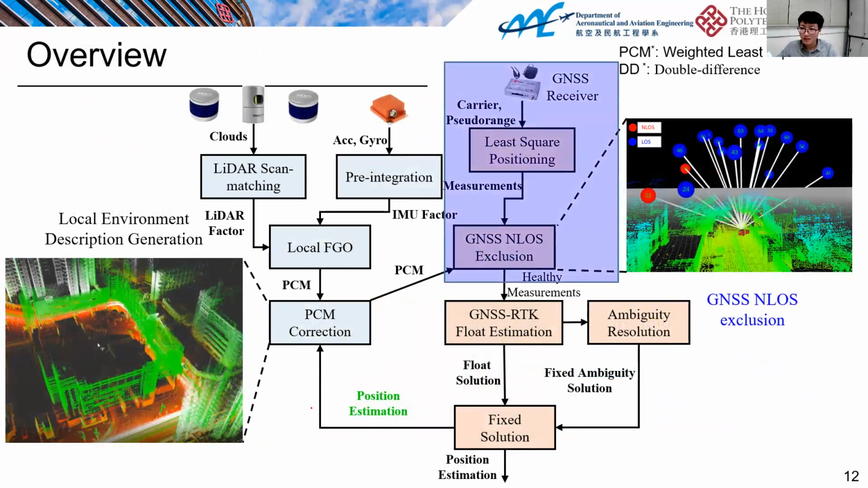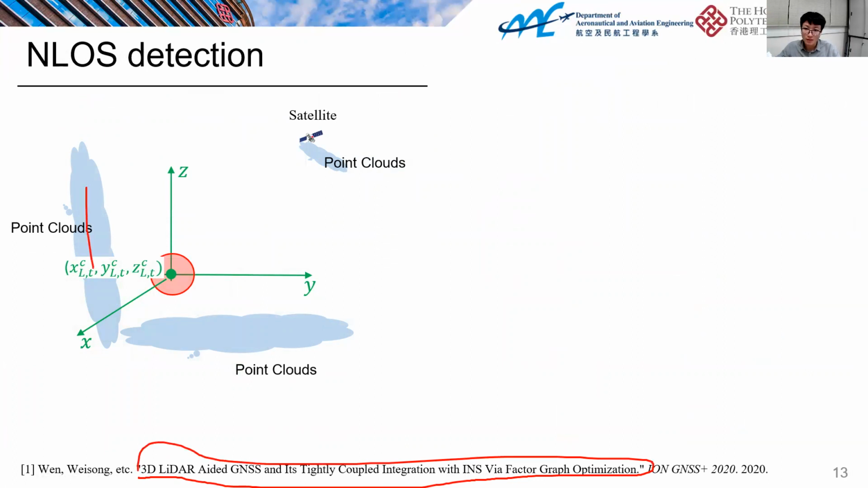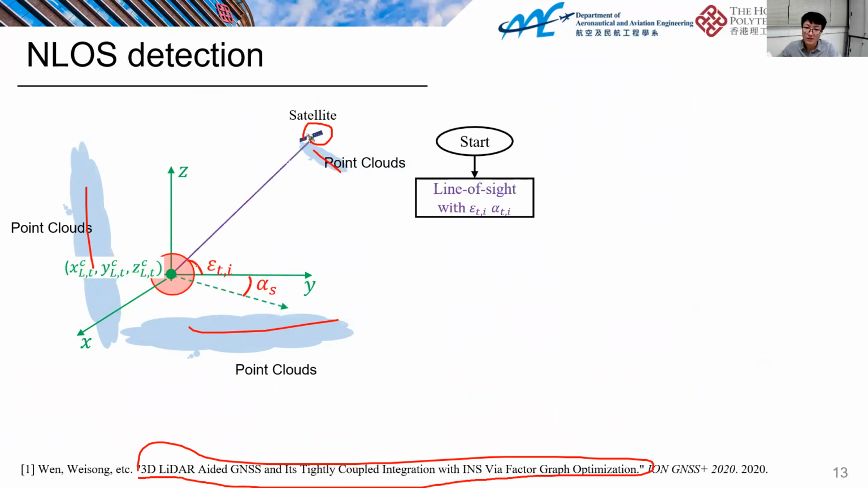And the second part is that we can do the error detection based on the generated map. How do we do it? Actually, this is also based on last year's ION GNSS+ paper. Here is the point cloud. For example, assume we have a satellite here. Intuitively we can find that it's blocked. But for the computer, how do we do it? Finally, we draw a line of sight and distribute several searching points here.